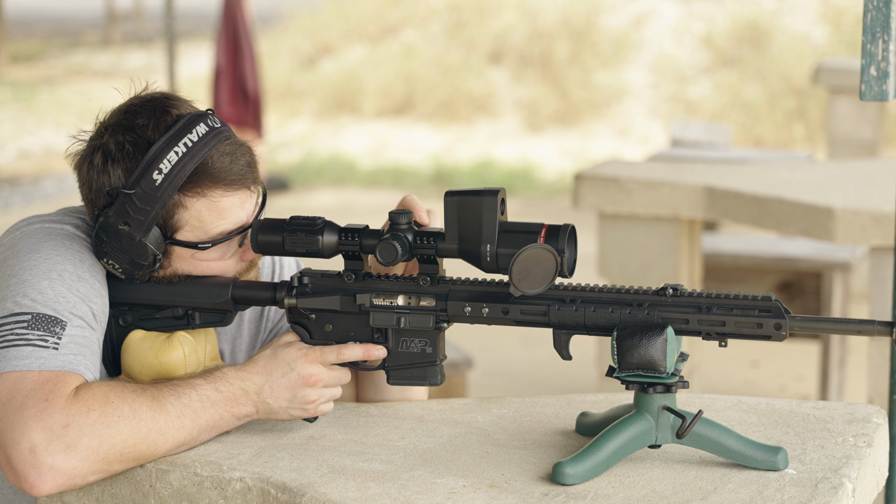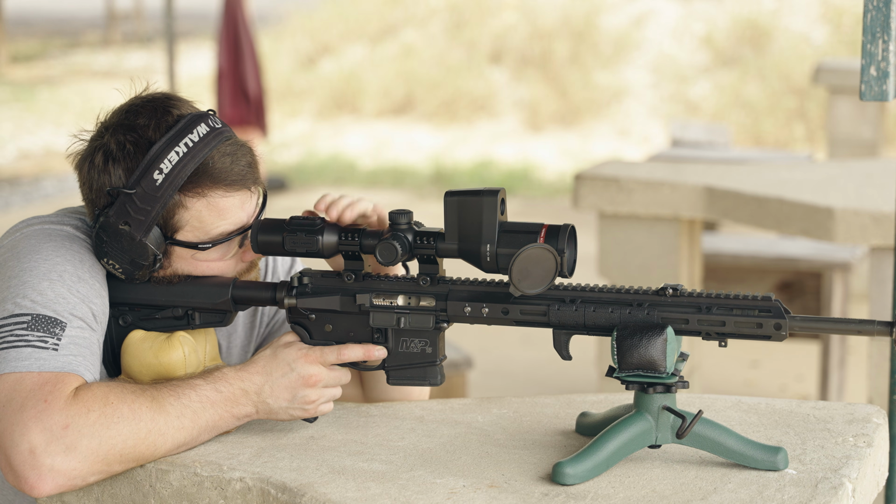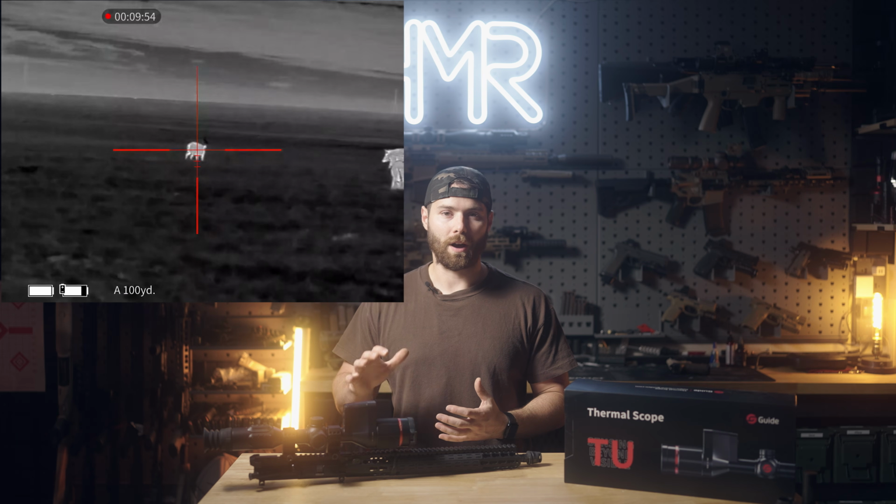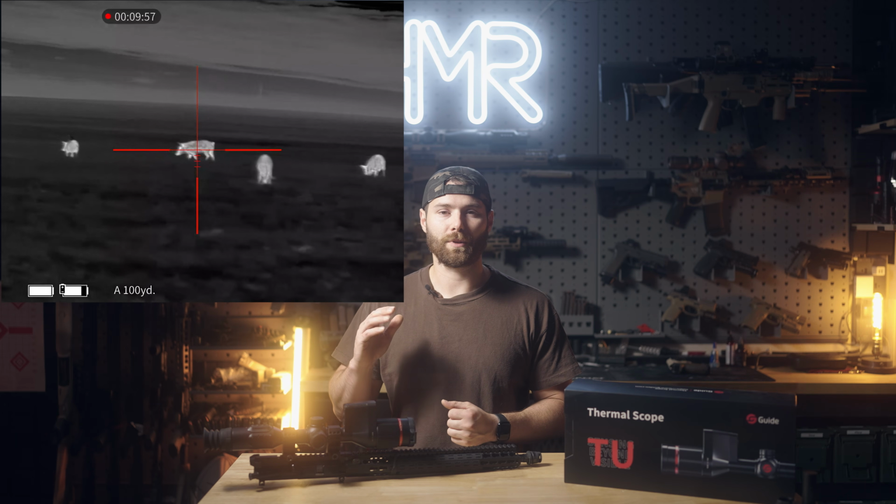So what we have before us is the TU651. What is the TU651? It is going to be a 640 core thermal optic, and it has performed phenomenally, especially considering it was not on my radar whatsoever.